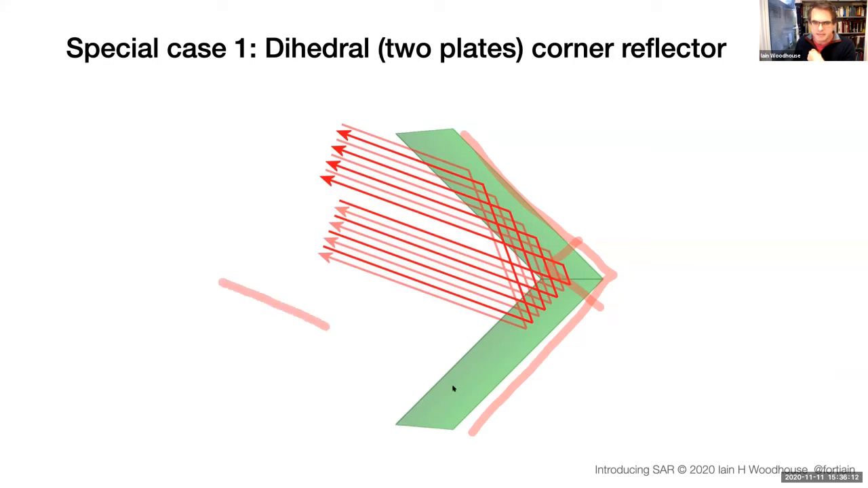It means that it doesn't matter which direction the signal comes in, it will bounce off one plane, then off the other plane, and come back in exactly the parallel direction to the way it came in. I've got an animation that's going to explain that. But that idea of the right angle is quite significant.